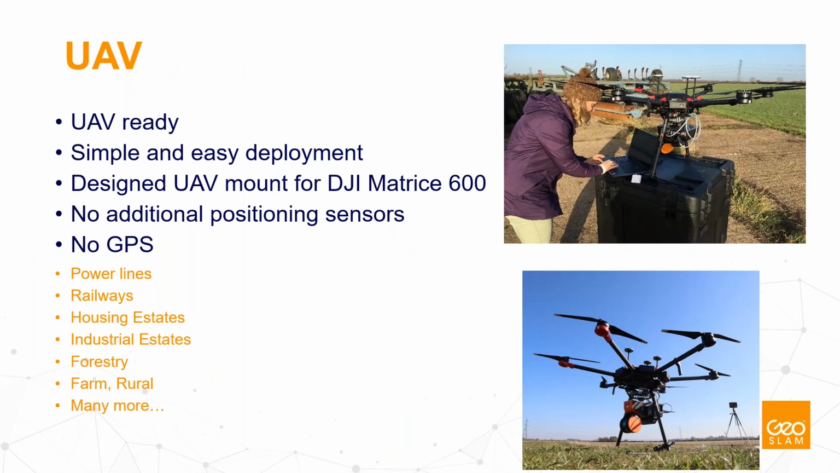A couple of words more about the UAV. As I mentioned already, the ZEB Horizon is ready for UAV. That's how it was designed from the very beginning. And the idea is when you take the Horizon in the air, you don't have to carry any other positioning devices like expensive inertial measurement units. You just carry one single device, and it does all the mapping of the area under you.